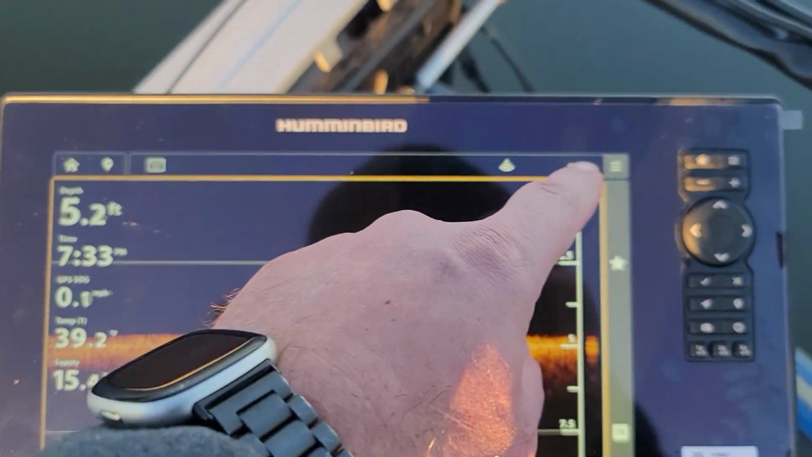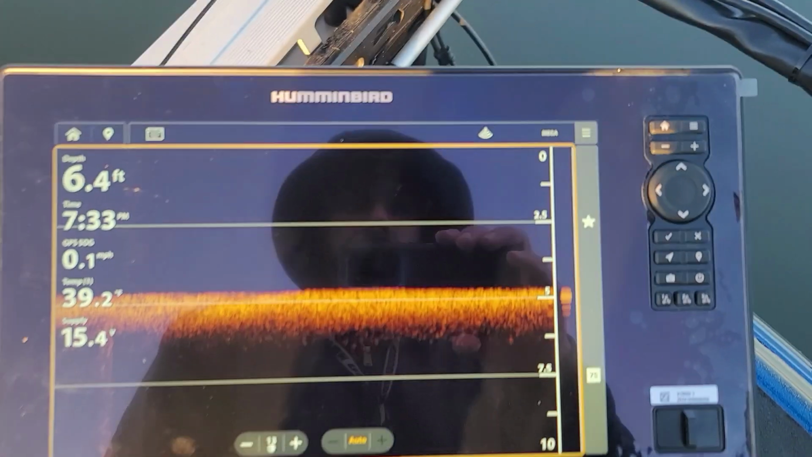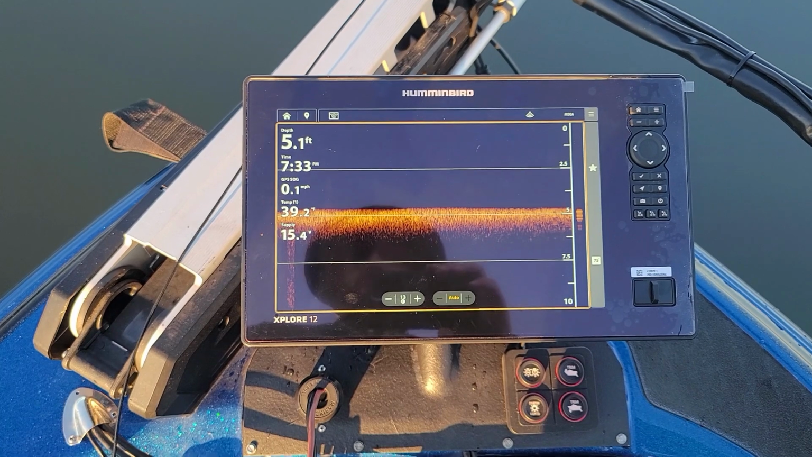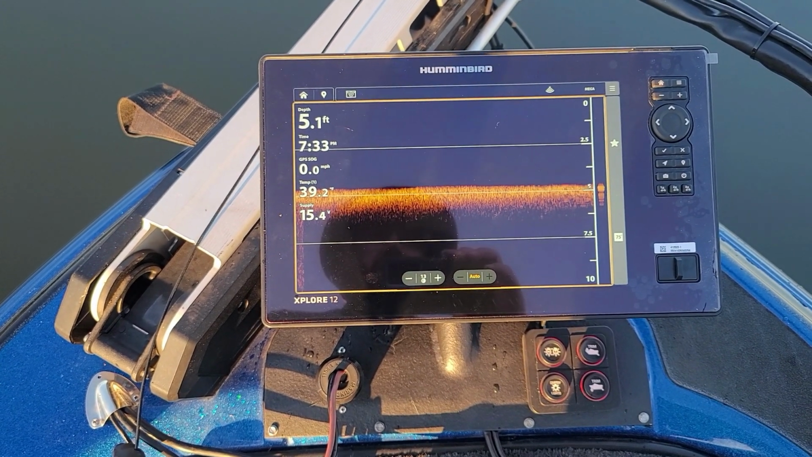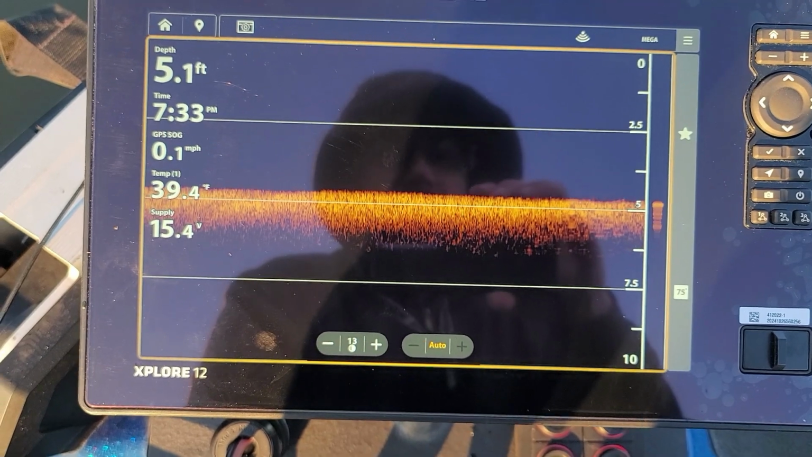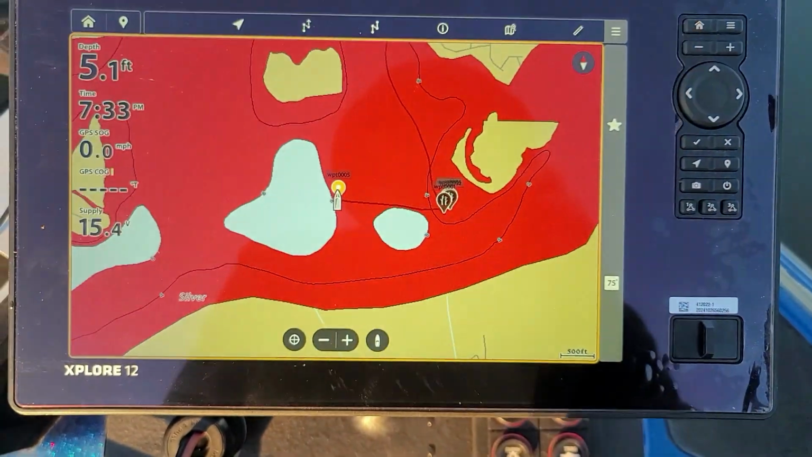Alright, telling me that it's got mega down imaging. I don't know. So far using it is super easy. Plug it in and go. Everything's working great. I do have, and this isn't the unit's fault, let's see. Omega Live, I think it was.